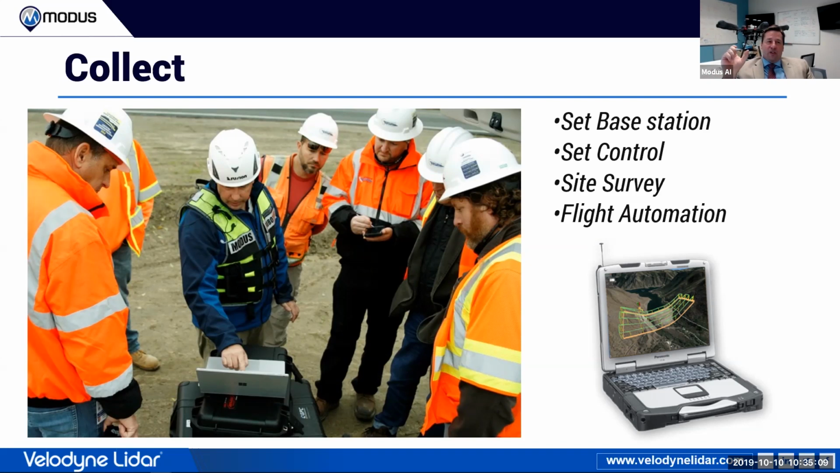So when we're talking about collection, probably the first thing, when we have a problem with the data, it's usually the telemetry, and it's usually how they've set up the base station. And I know we have a lot of good surveyors out there, but even they forget a few of the basics. And so when you look at that base station, if you're looking at workflow, it should be the first thing that you put out on your site.